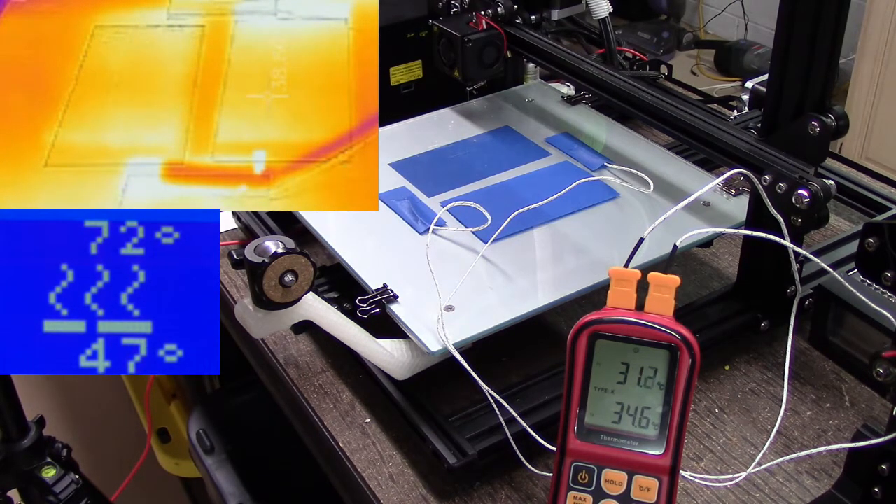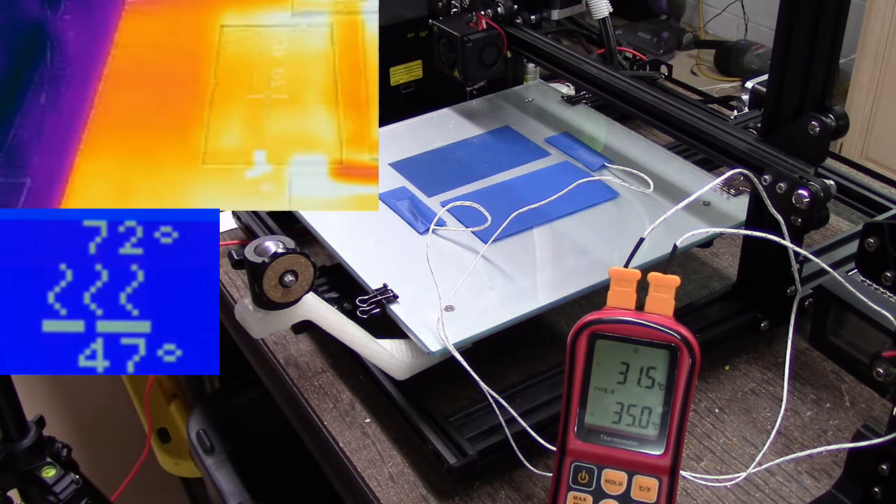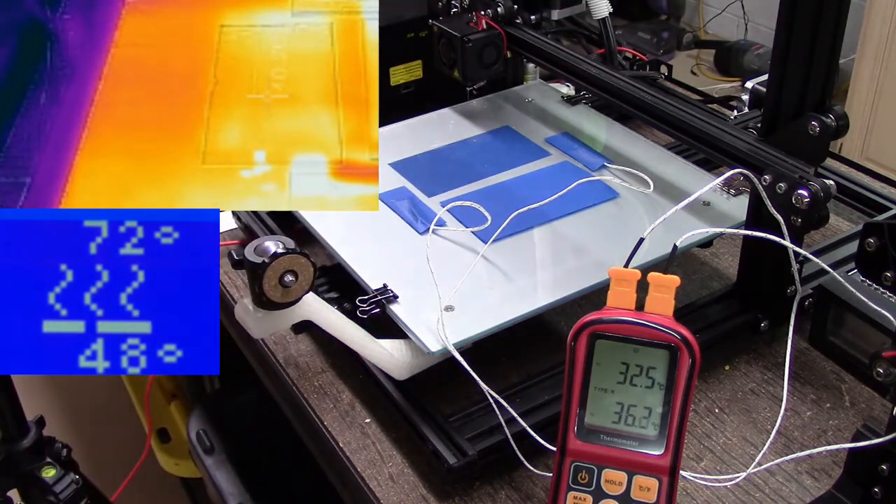Let's move the Flir back over and take a look at the other area. I'm about 39 there, so let's go ahead and take a reading off that. That's about 4 degrees off, because I'm at about 35.7, so roughly 3.5 to 4 degrees.